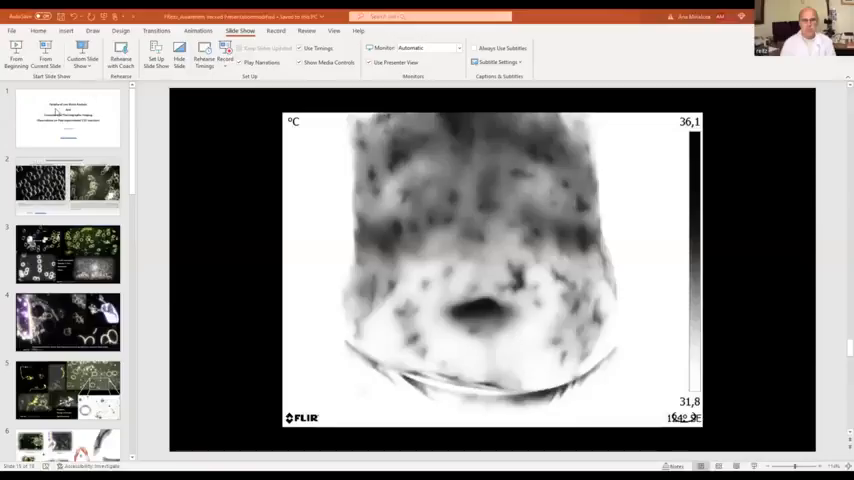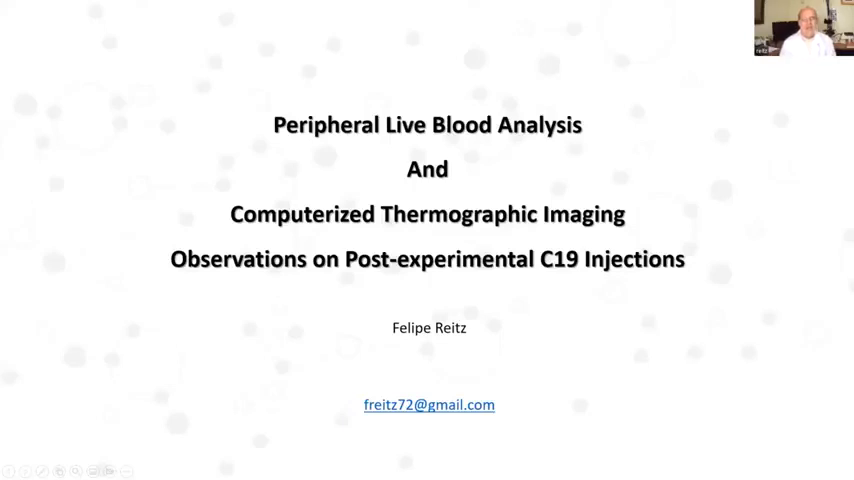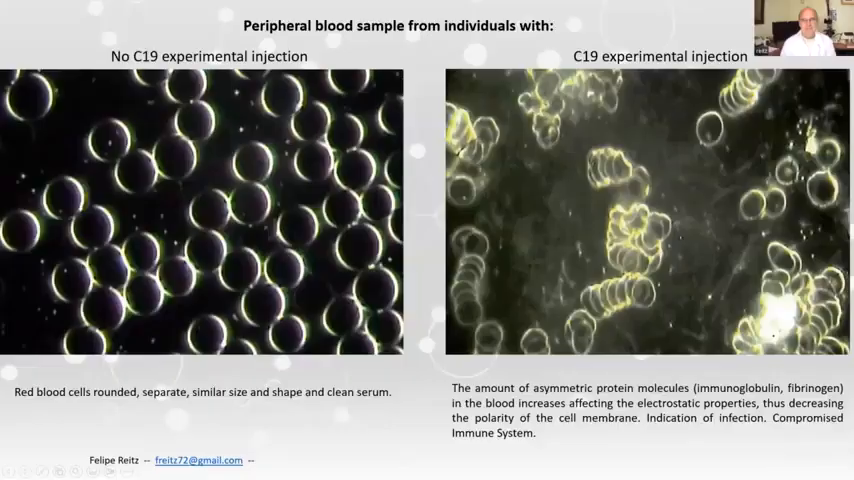Wonderful. So what I would like to do is share my screen and show some of your images, and we discuss how and what you have found. Can you see my screen? I can, yes. Wonderful. So let's go to the first slide. Explain what we see here.